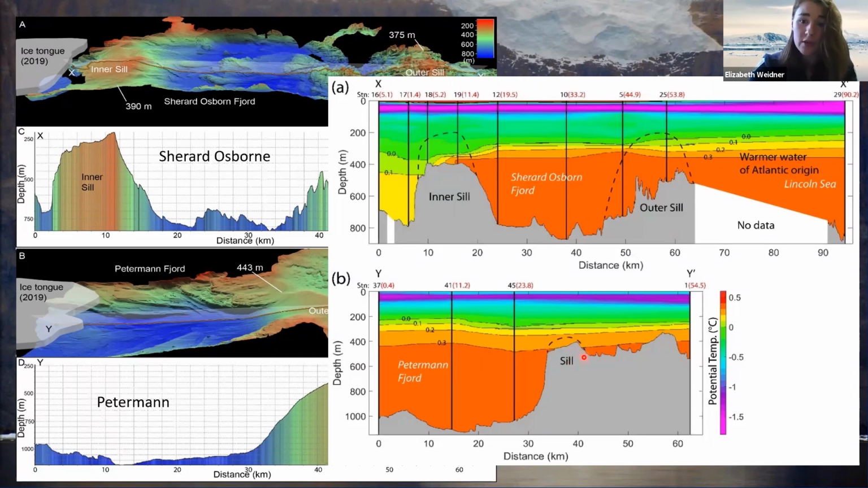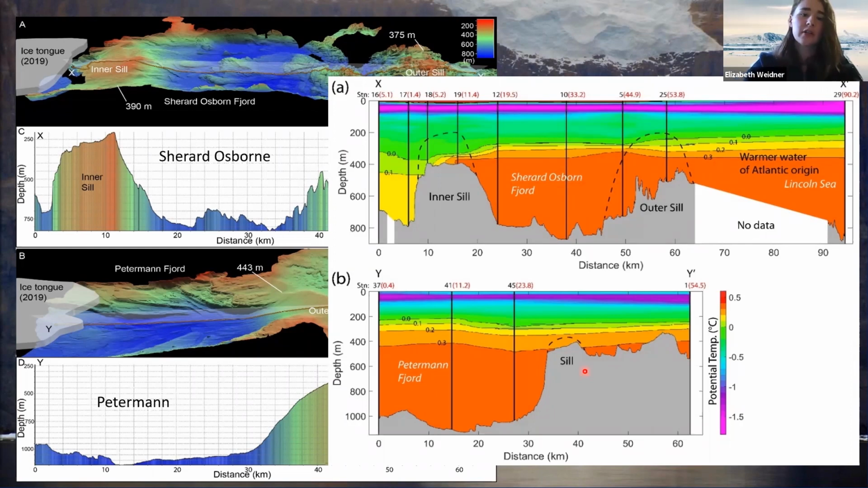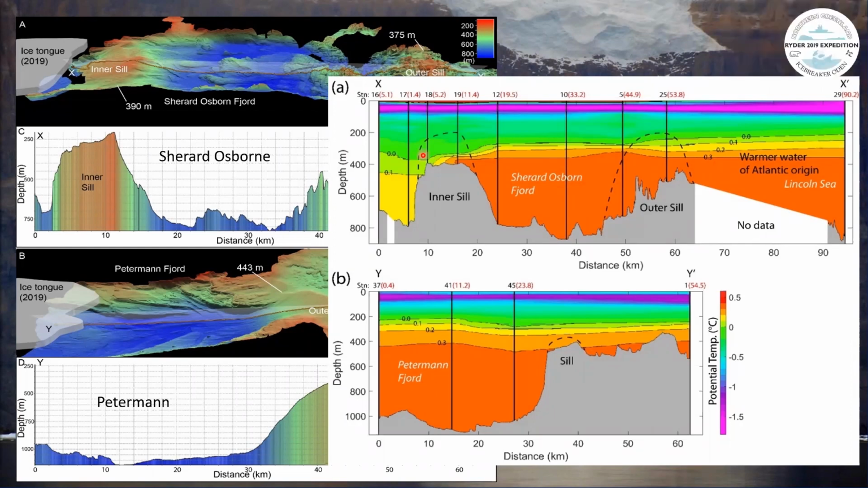And I think there's a channel in Petermann along the Petermann sill, but Larry maybe can answer that one. I haven't been there actually. Right. Well, that dotted line for Sherard Osborn does go much higher, so that explains it. I think I wasn't clear what the dotted lines were. Yes, I'm sorry. So the dotted lines are the maximum extent at some points along the sill.